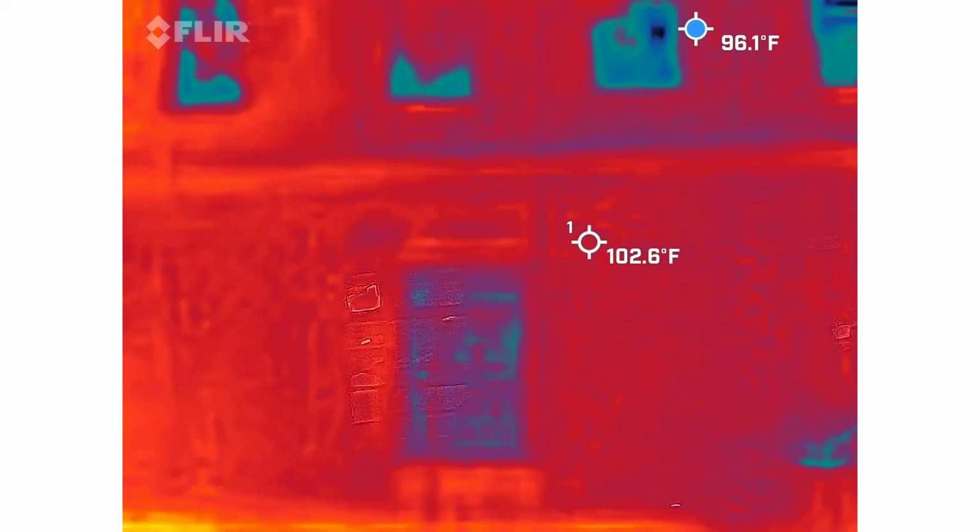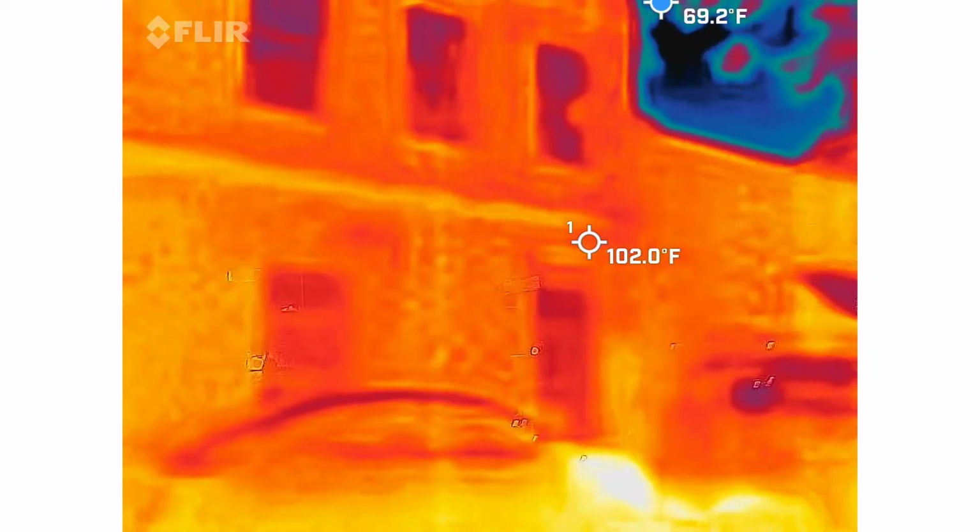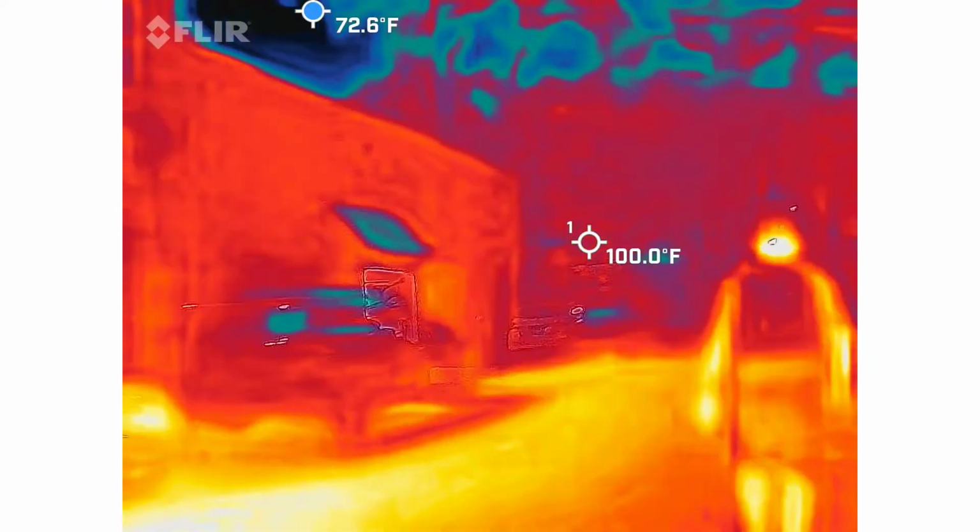Okay, Lucy's ready to go, everybody. No, I'm just kidding. All right, let's go. Single file line.